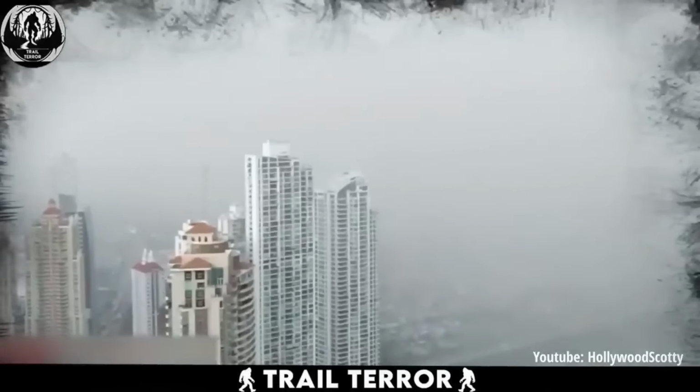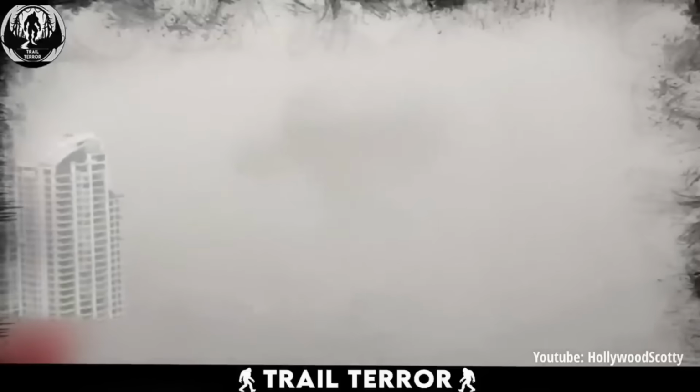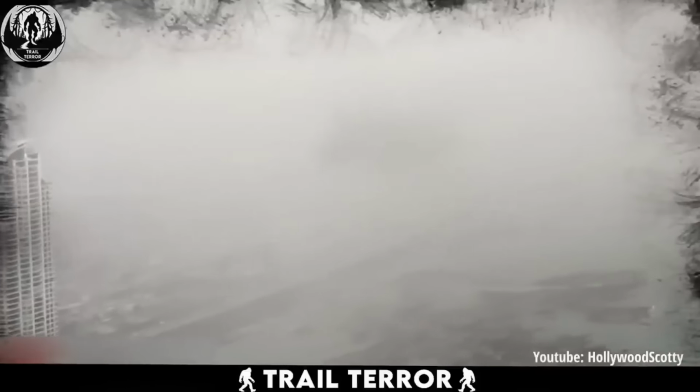The fog keeps swallowing the entire city, creeping up over the buildings, and then, just when you think it couldn't get stranger, you see it: a massive shadow moving within the fog. And not just any shadow. This thing looks like something straight out of a nightmare, resembling Godzilla himself. You can actually see it moving through the fog, and paired with those bone-chilling sounds, it's seriously terrifying.